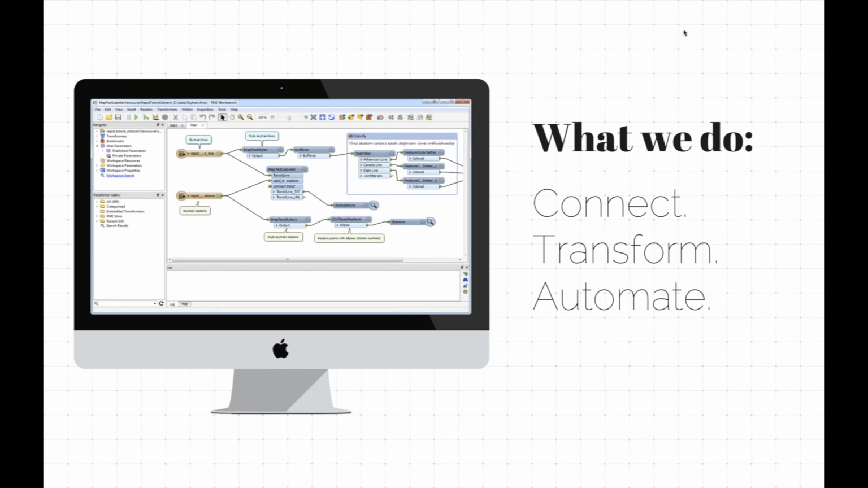So just in terms of what we do at SAFE, we make this product called FME, and what it does is we say that it connects different data types to each other or to different files and systems and formats. We allow the data to be transformed on the way through, and lastly, once you've got that all figured out, then we give you a framework for automating that so that you can run it over large volumes of different data, or run it every night, run it repeatedly, whatever your business needs.